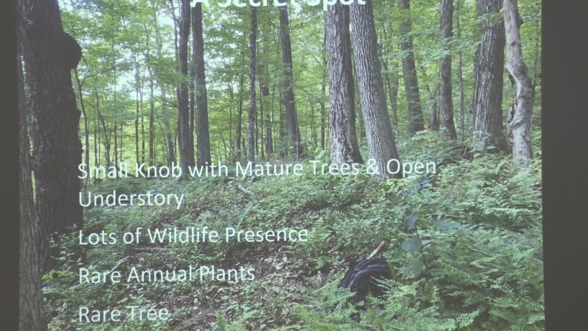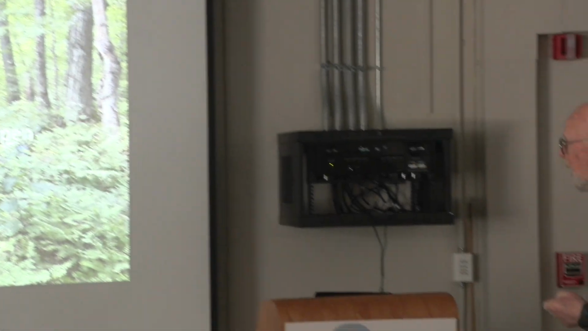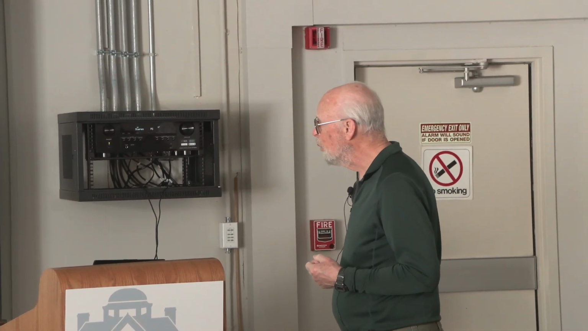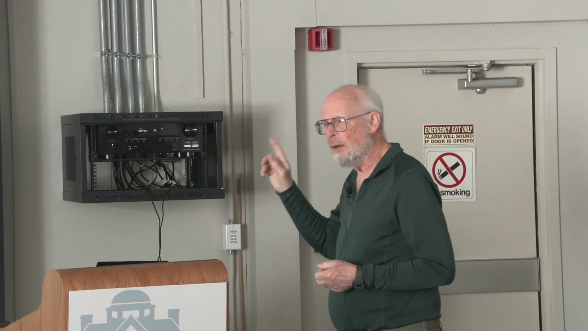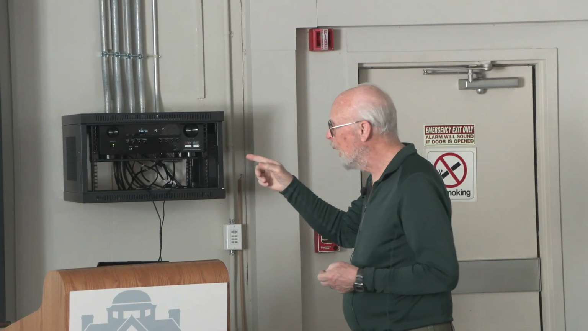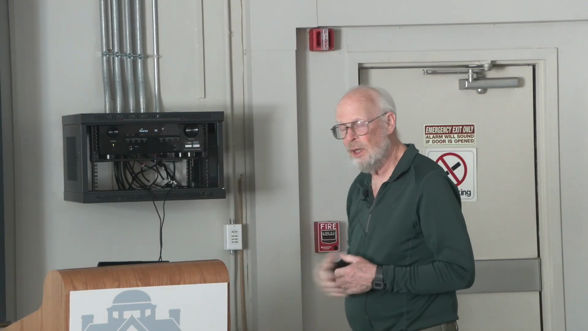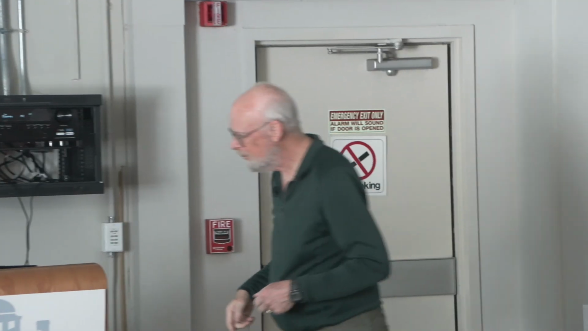Does anybody know their trees from the bark by any chance? Truth be told, we'd been up there several times and not noticed that tree. And one day, one of our monitors that was with us noticed the rare plant at the base of one of those two trees and was very excited about it, called me over to look at it, and I looked at it and I said, oh yeah, okay. And I said, well, what kind of a tree is that? So, had to figure it out.